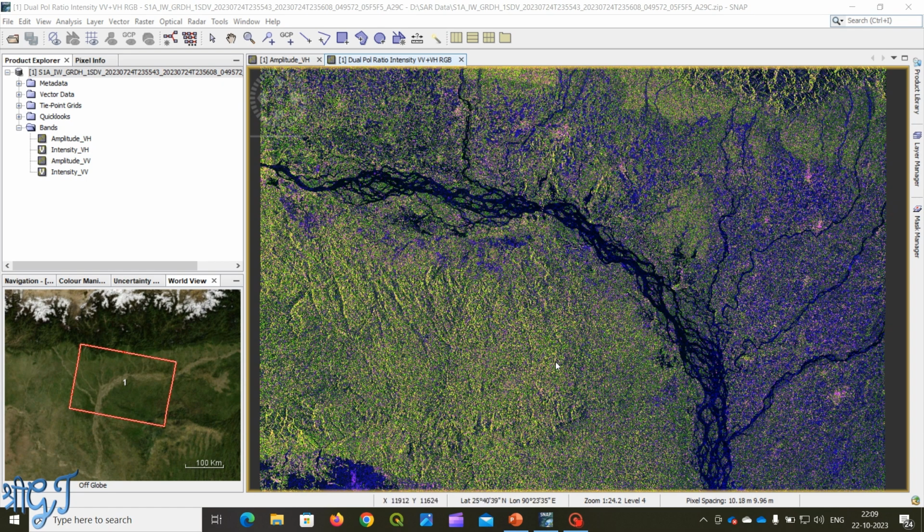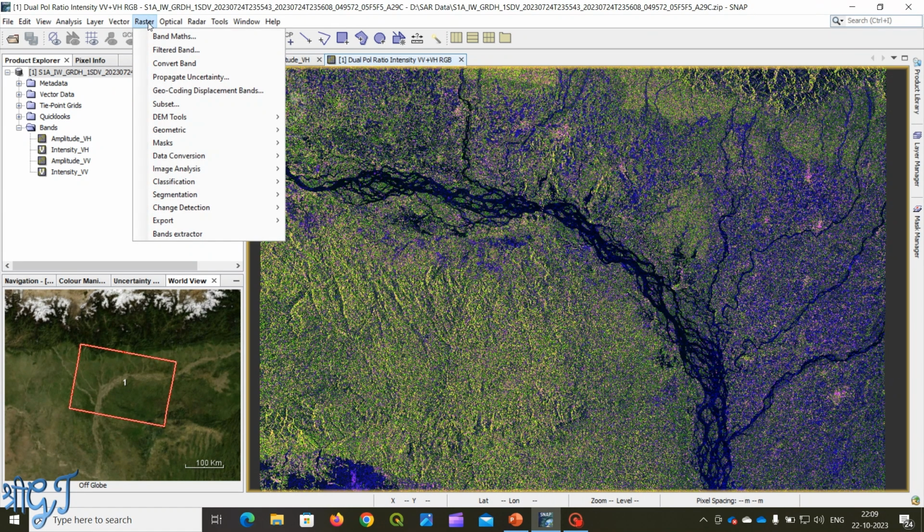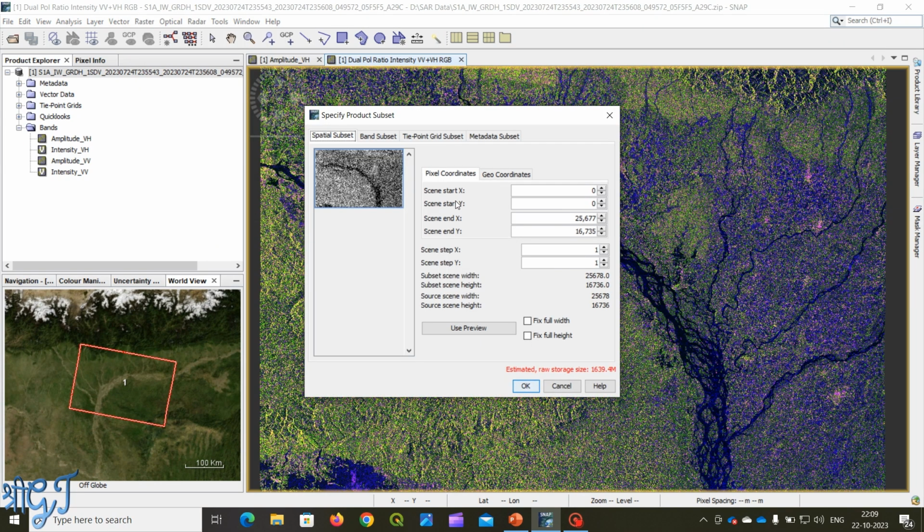After this step, we have to reduce our file size to ease the processes. So we have to perform the subset step for this. To subset this file, just go to raster, then subset. So here in this window, you have to give the coordinates: start x, start y, and end x and end y.